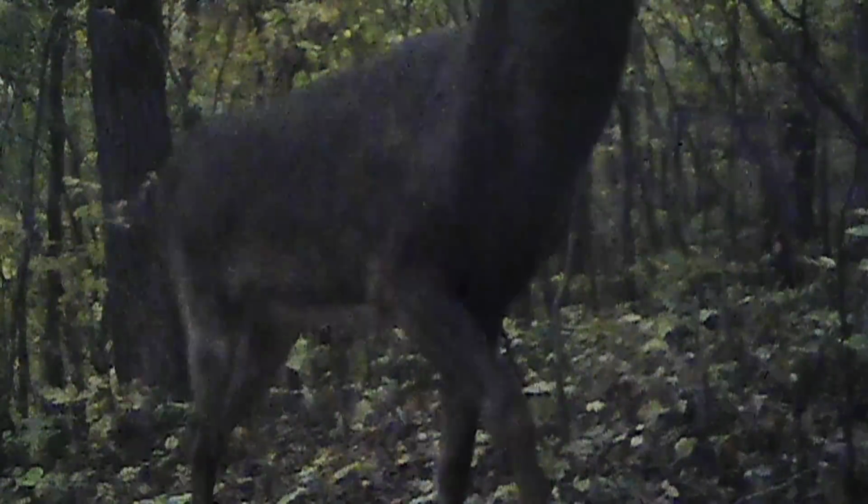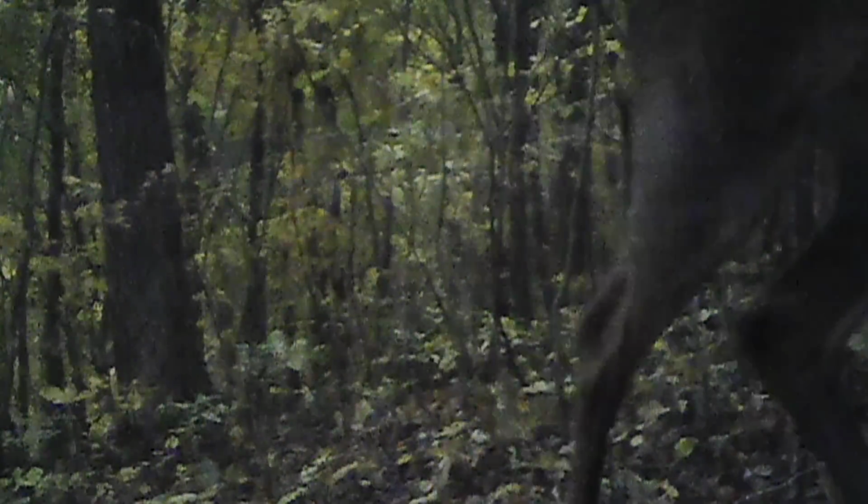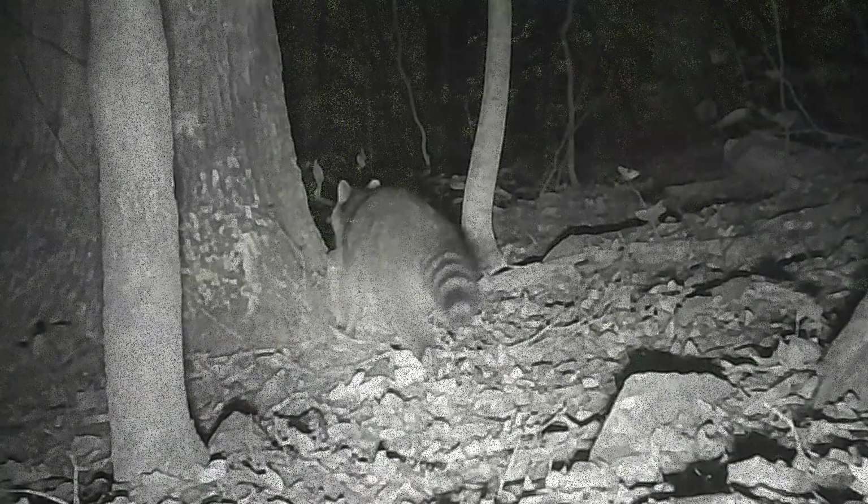There's another one. The bachelor herd has come in here. There's another one there in front of the camera. Beautiful bucks. But they'll start getting more plentiful in here. Getting that time of year. Ain't that got a nice rack on it? Right in front of the camera. They don't care. They probably growed up here.